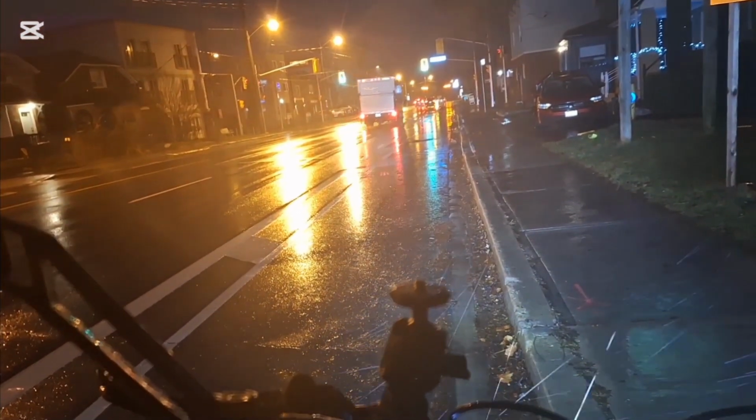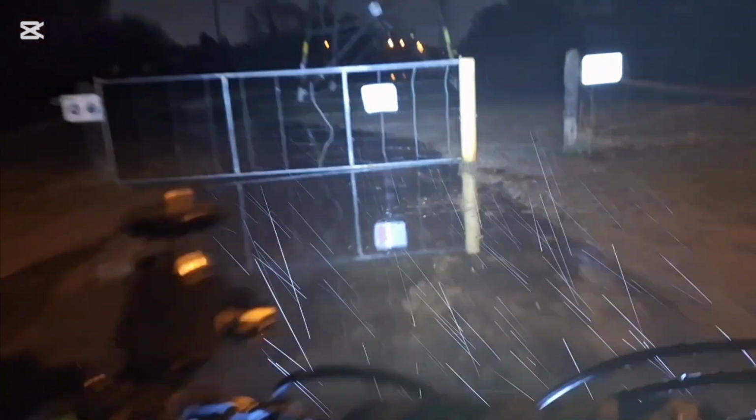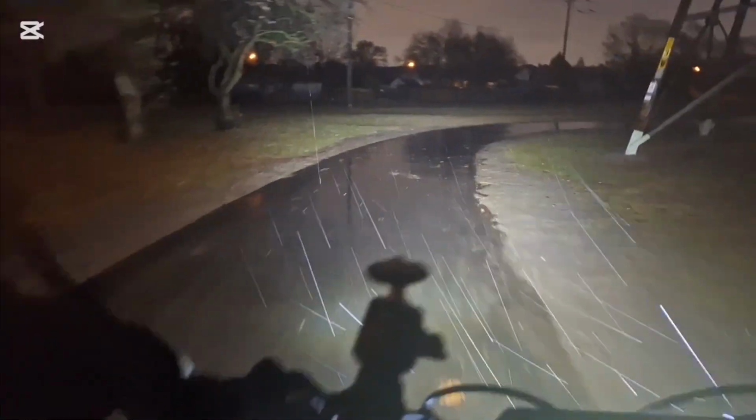My hands are pretty cold for sure. Oh yeah, this is muddy as hell here. I'll just get on the new road they built for me.